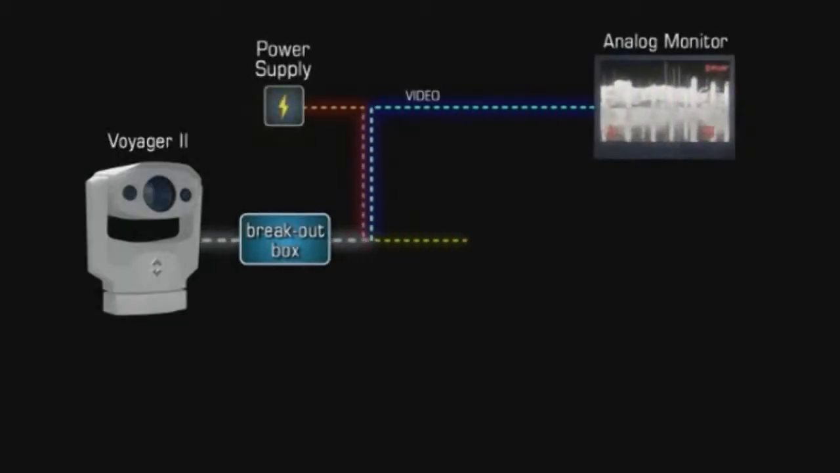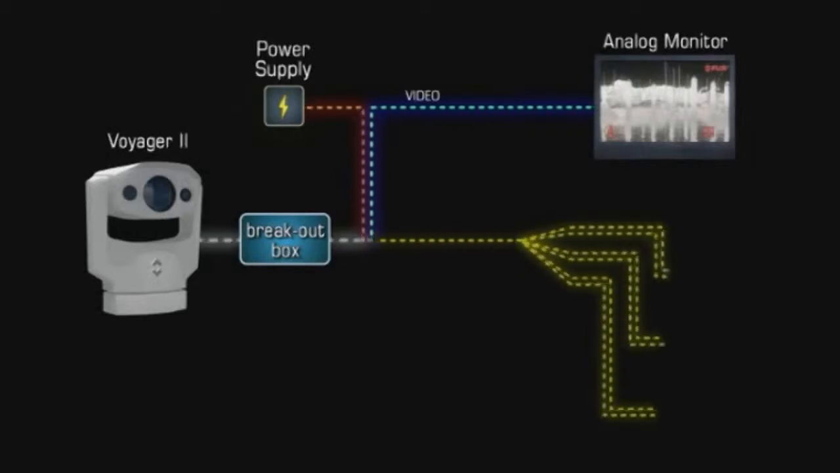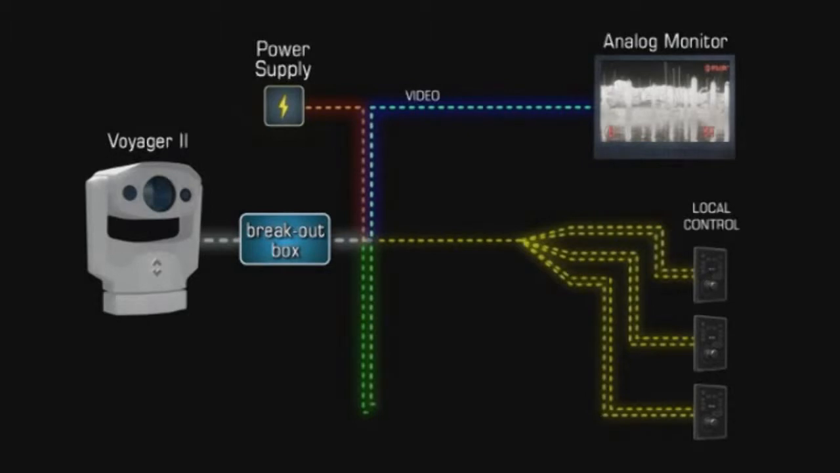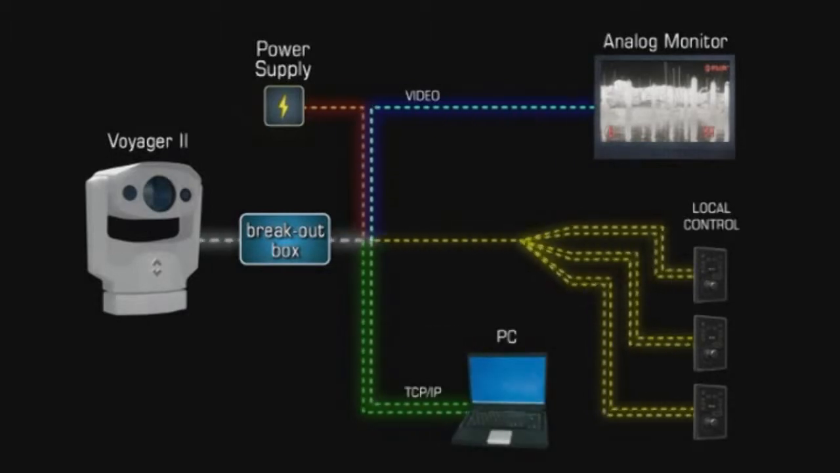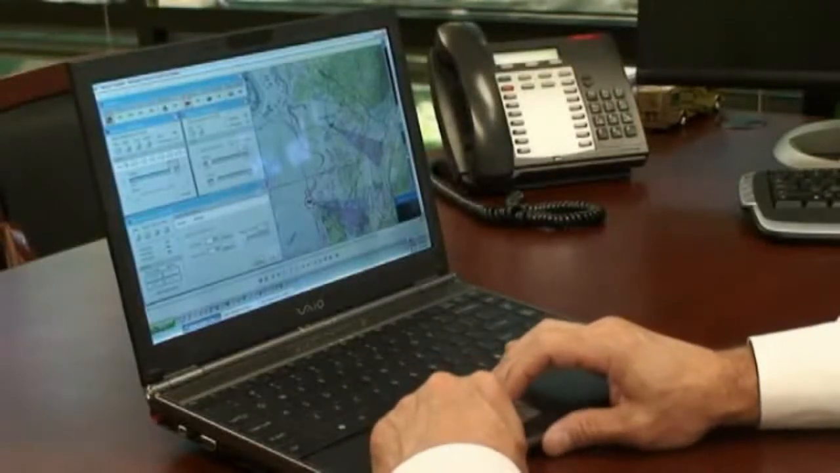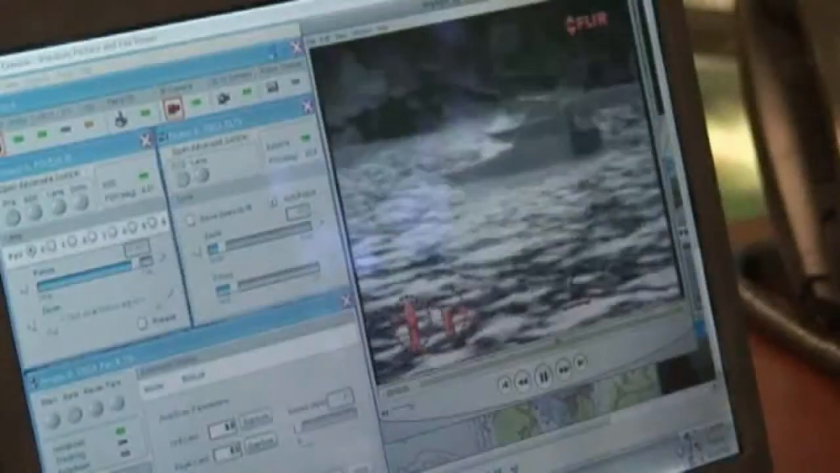The Voyager 2 can easily be installed on board new or existing vessels. Various options exist. It can be configured for standalone use or optionally as part of a TCP/IP network. Voyager 2's optional Ethernet control lets you survey the area around your boat from any network computer. You can check on your vessel from any location on the boat or from anywhere in the world.